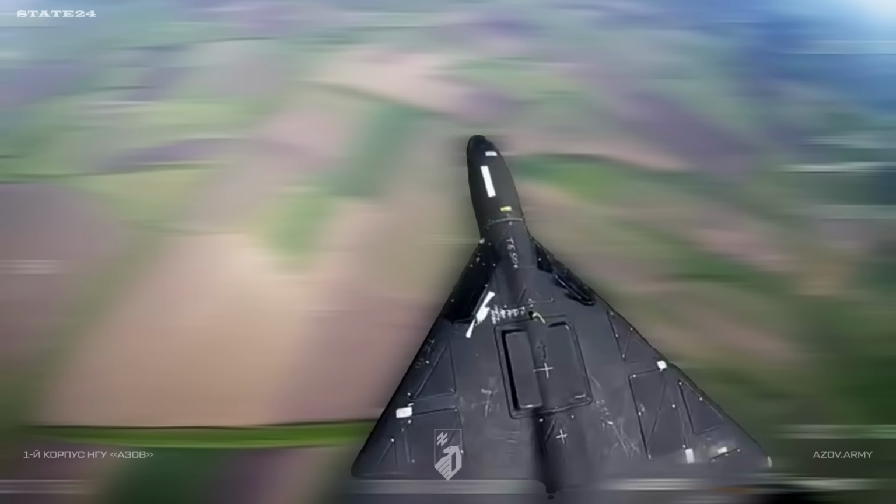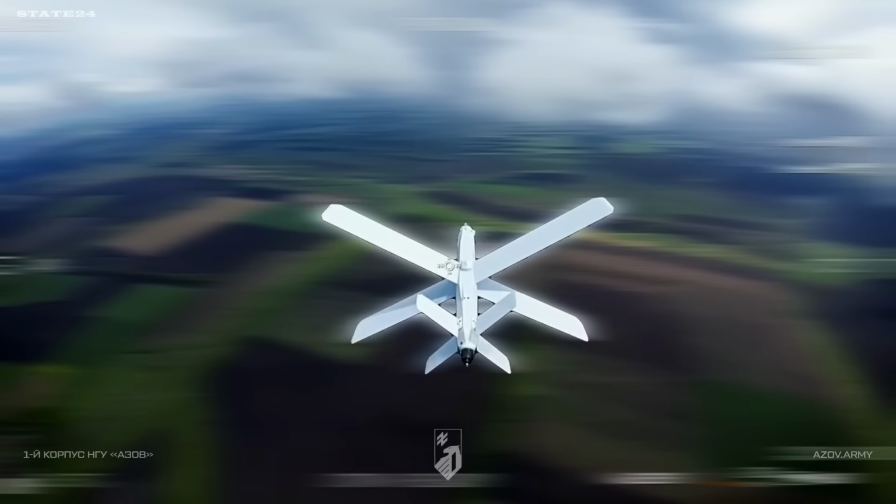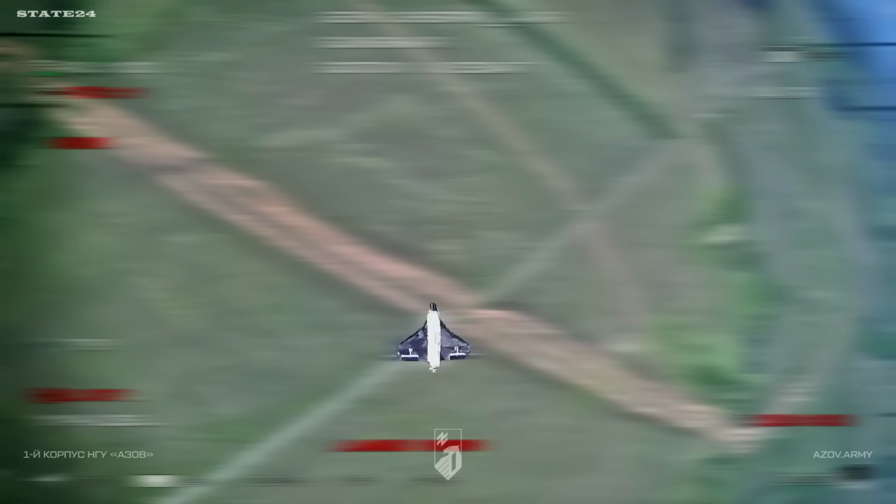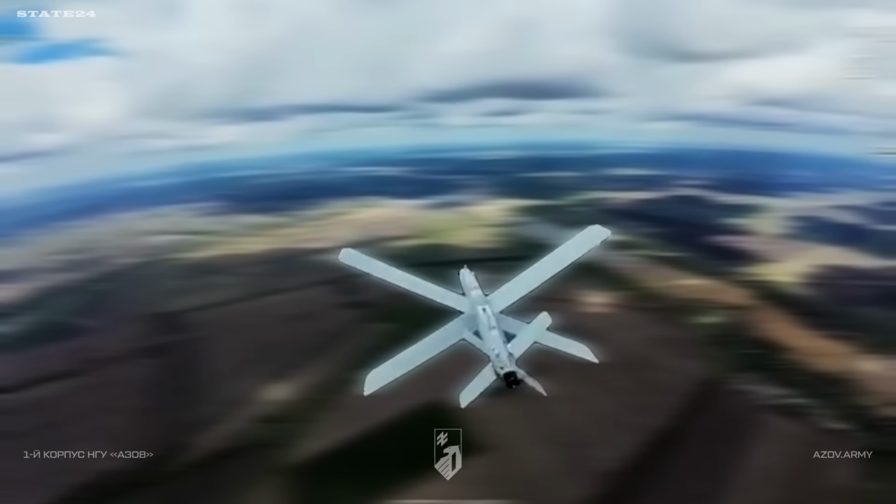Ukraine's Azov First Corps air defense, and the May numbers tell the full story. 2,600 fixed-wing strike drones intercepted, 774 copter-type strike drones, 157 fixed-wing reconnaissance drones, 116 copter reconnaissance drones. In a single month, that's nearly 3,650 Russian drones that were heading somewhere and didn't arrive.